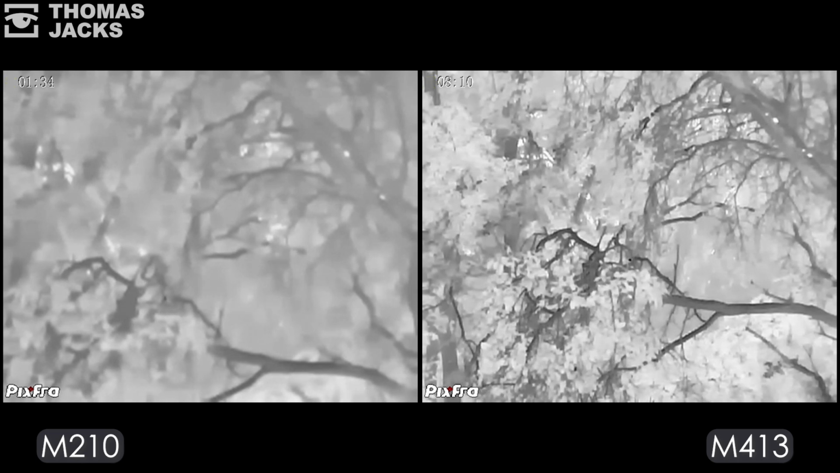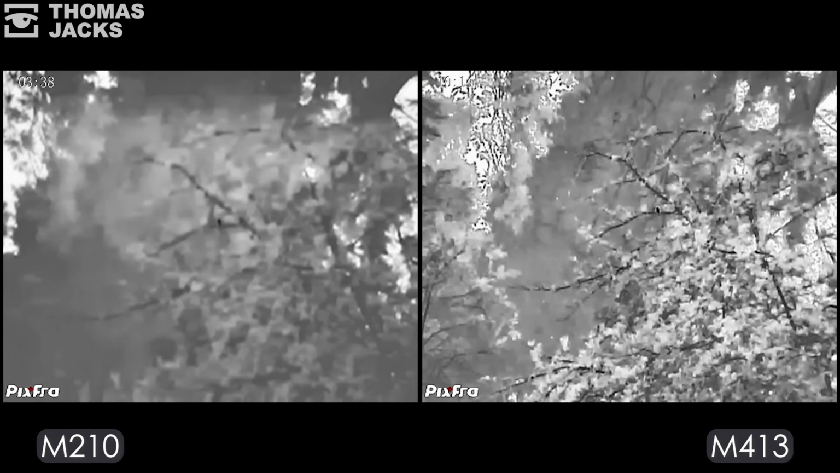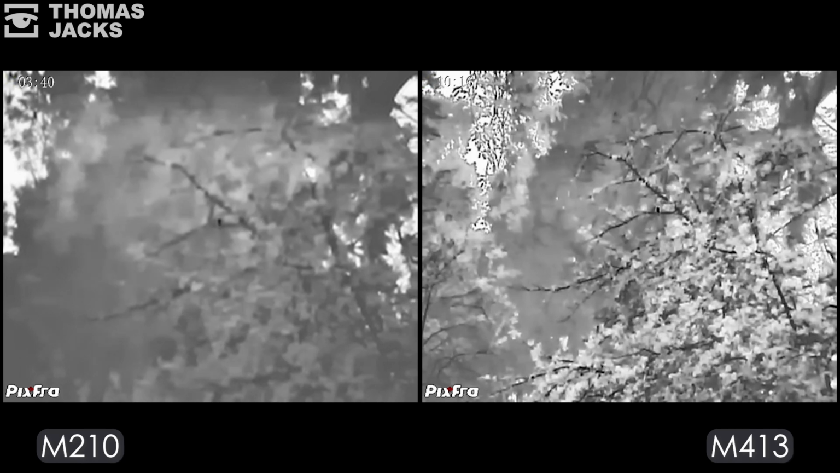You've got a sub 25 millikelvin sensor, so more sensitive, so it can work through poorer conditions like rain and fog. That's a good point. So if you're not just a fair weather user, if you want to be out in all weather conditions, that's something to consider in terms of an upgrade.